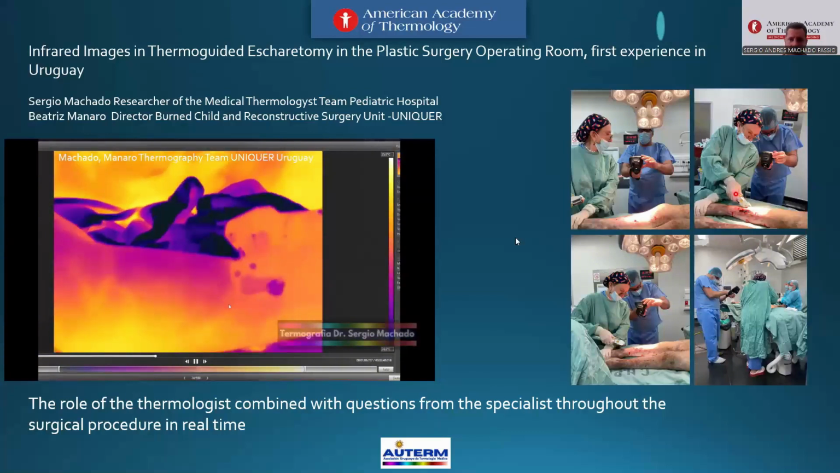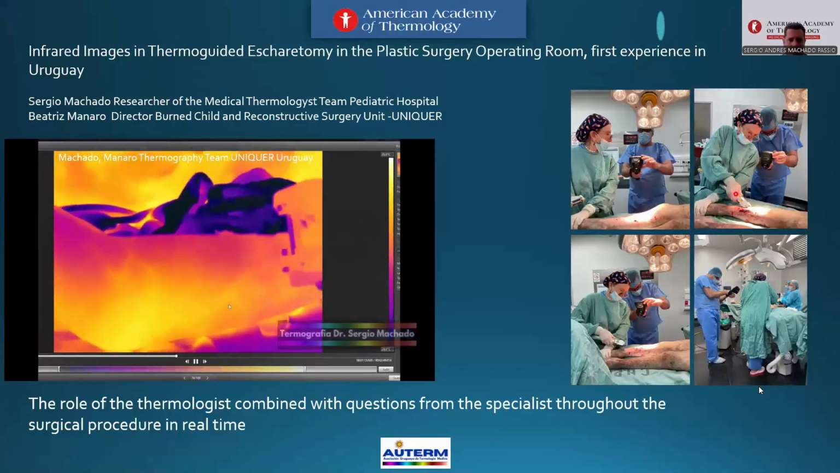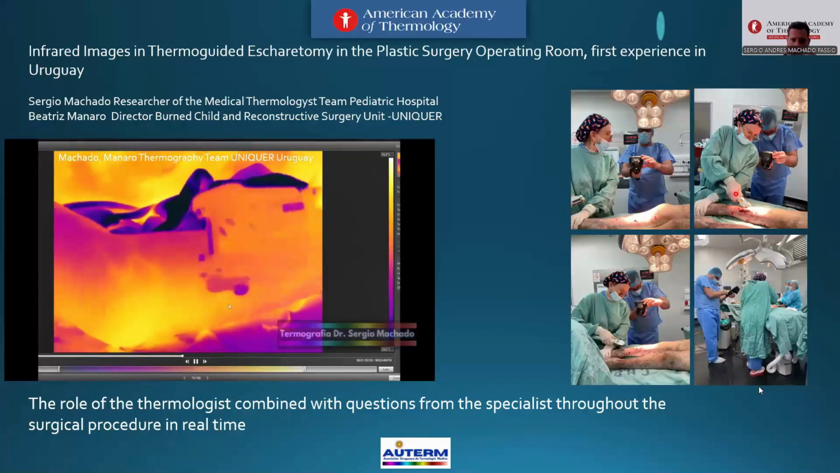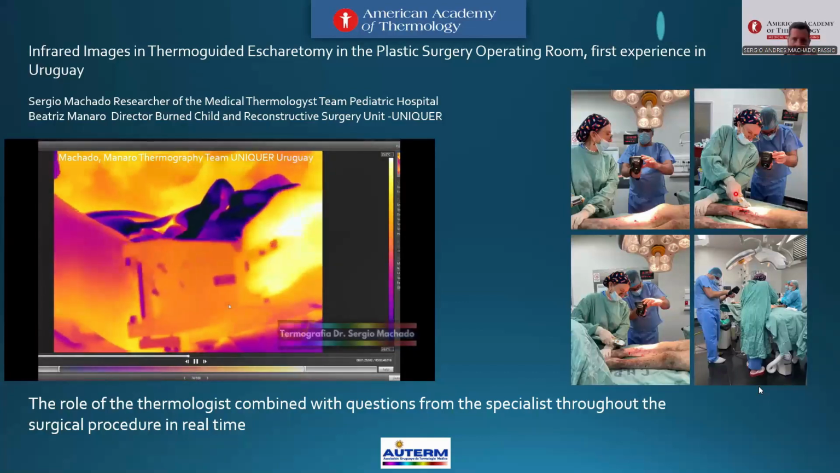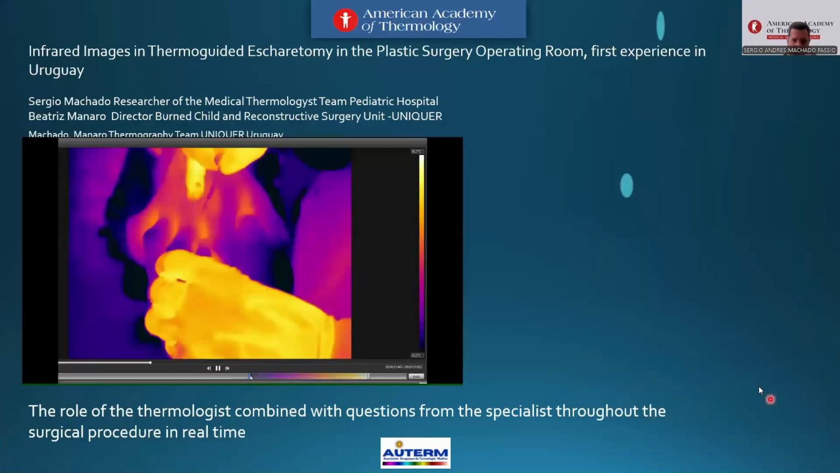LDA measurements are not possible to see in the video areas because they need a reconstructive processing software after 6 hours for remaining. This is one point. Thermography is secure because there is no contact, no radiation. For this application, we need professional sensors with a small FOV because we need to see outside the area for surgeons.